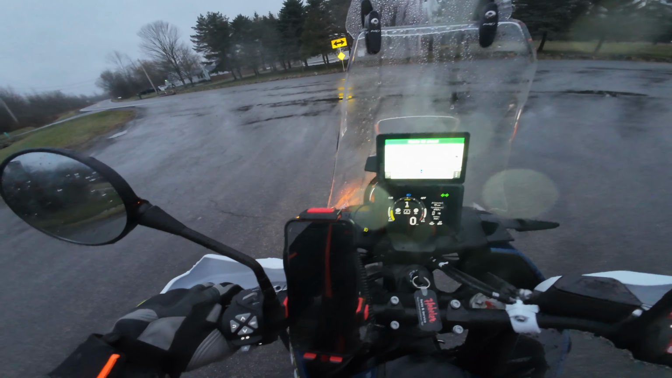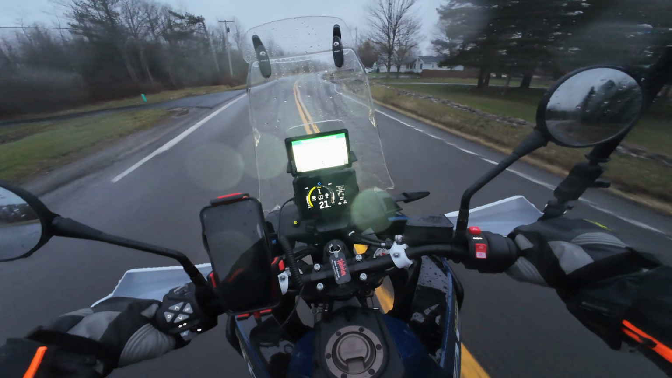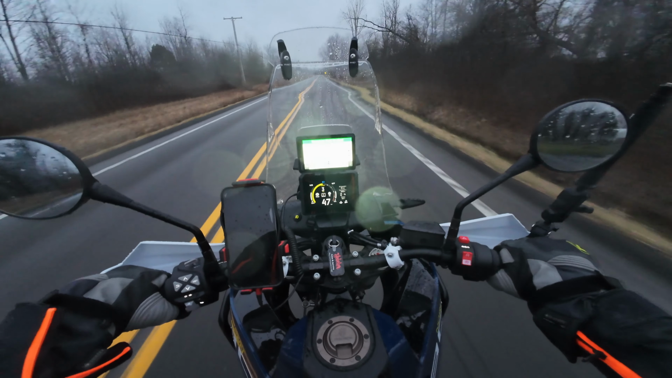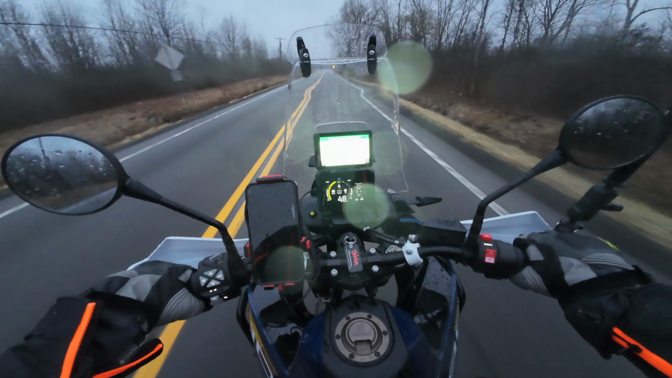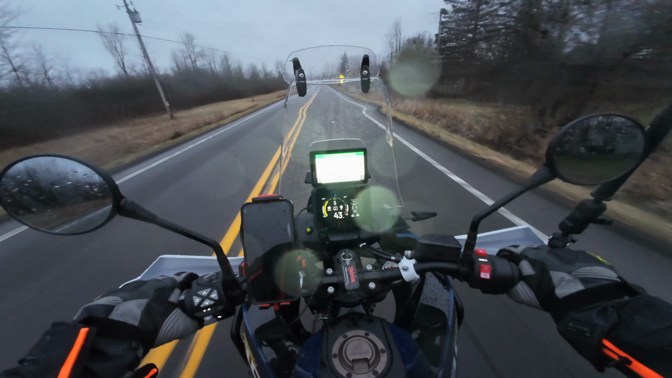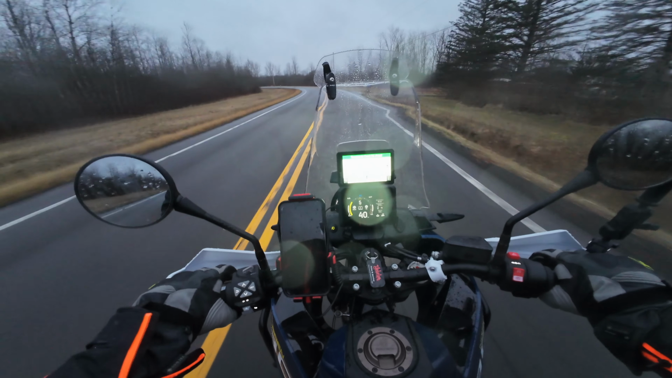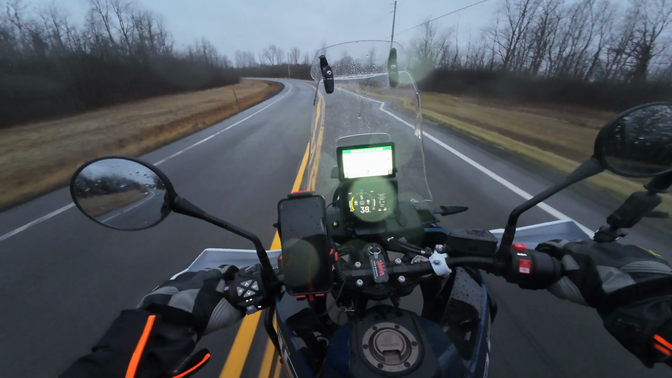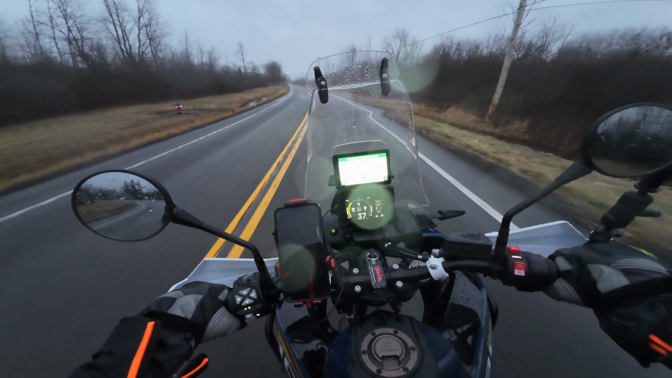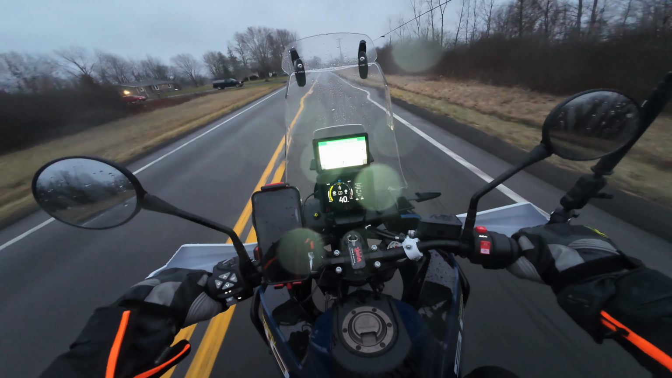No one's out driving today. I wonder why. Haven't seen any other motorcycles. I don't have her in rain mode. She's in street mode, and I'm just trying to be cautious with the throttle and ride her. I put 560 miles on her probably by now, and getting very comfortable with her. And she's just a cream puff, and nice looking too.